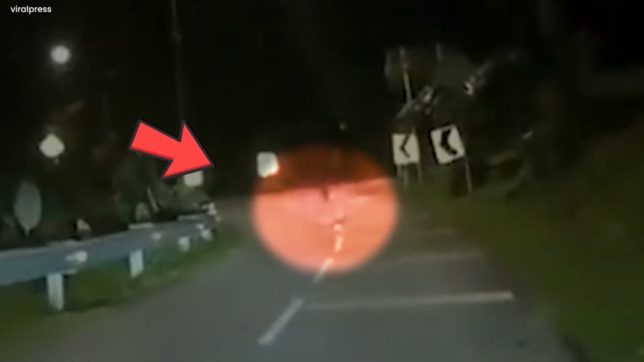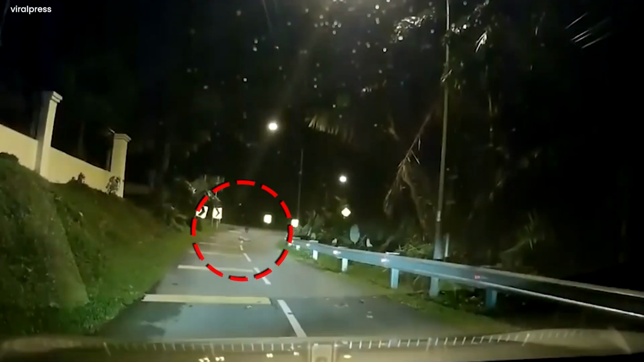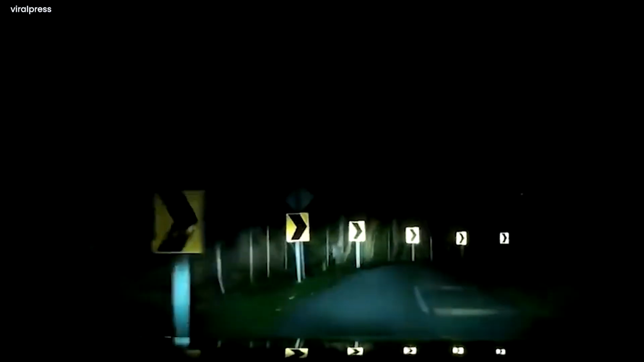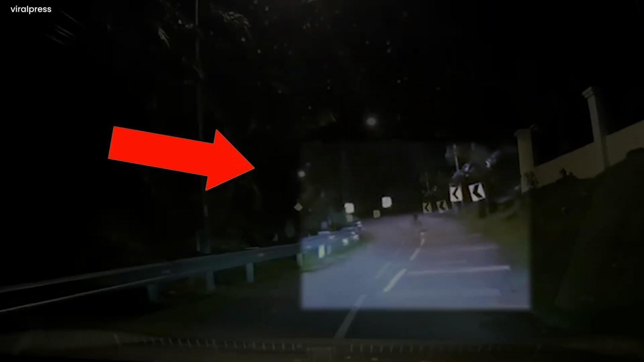Driver freaks out by a ghost. Supernatural occurrences seem to be unfolding in Malaysia, where spirits and ghosts have been spotted on deserted highways. In a video, two individuals are driving on a road late at night when they suddenly notice a figure sitting in the middle of the road.